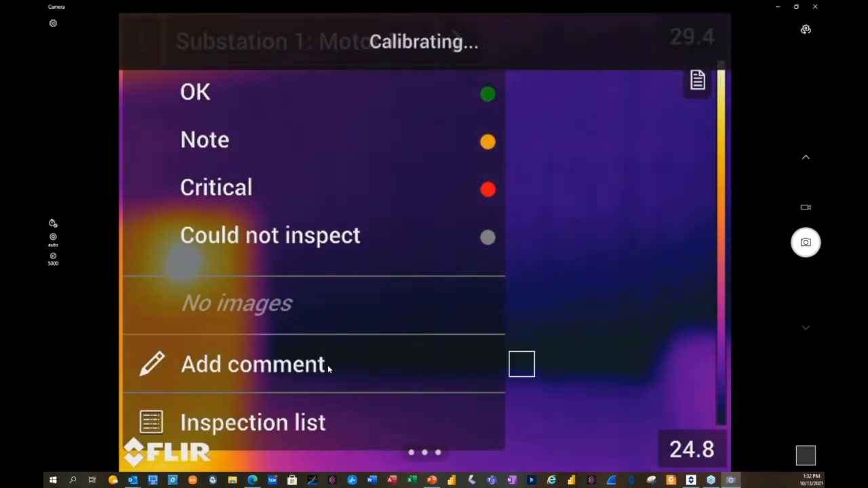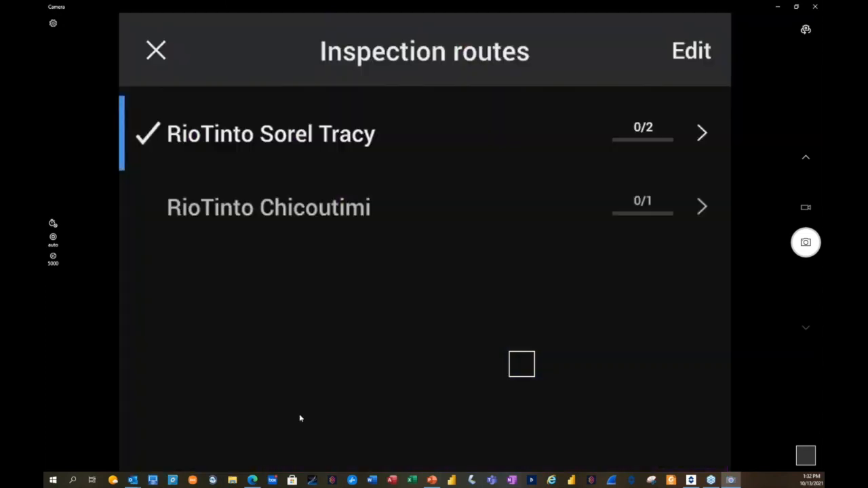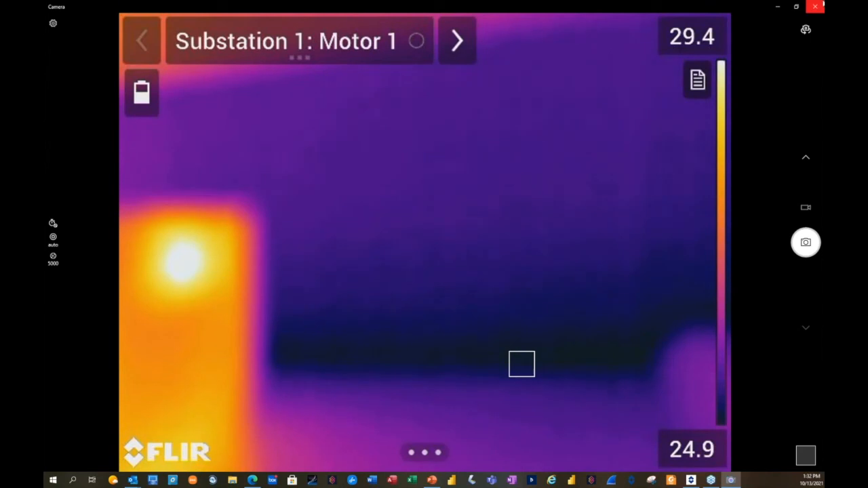If you want to see your inspection list, you tap on the bottom here, inspection list, and it shows you the locations and where you need to be and so on and so forth, so a person can review. Once the inspection is complete, it asks you at the end, would you like to lock it? That way nobody can modify. It can be unlocked on the camera, but it's a way to prevent someone from making accidental entry and all that. And then you bring it back to create your report. Okay, let's go back to the software.